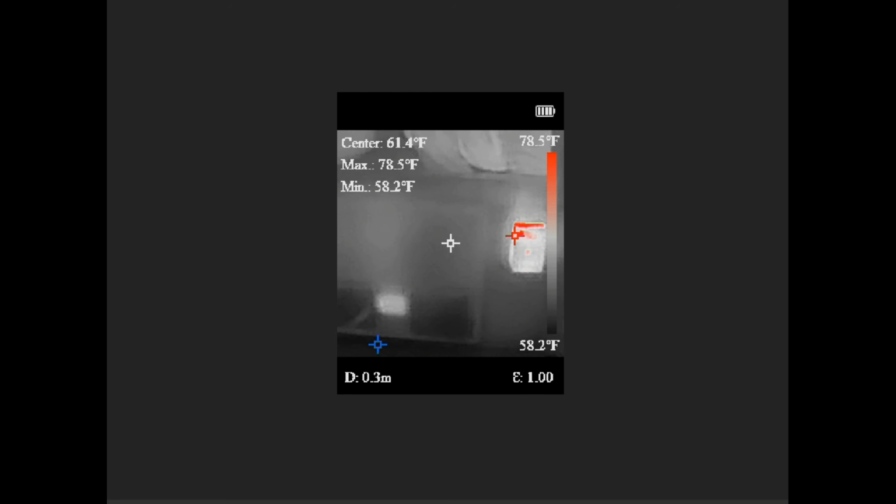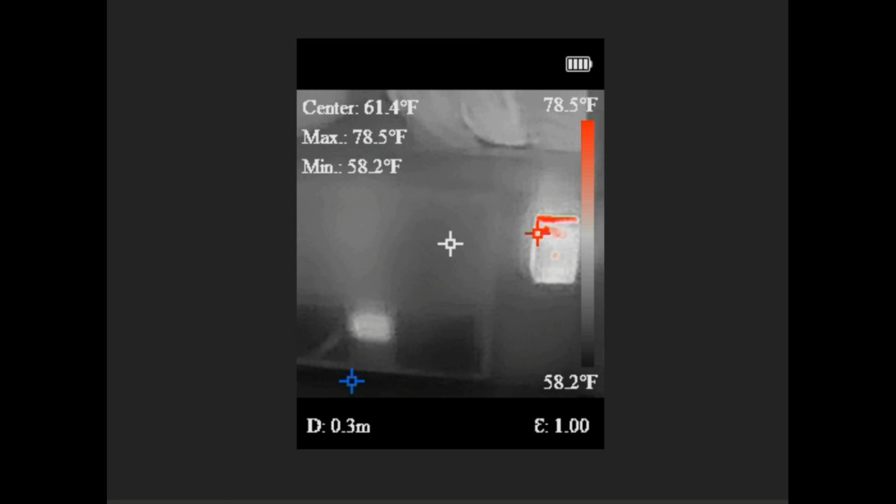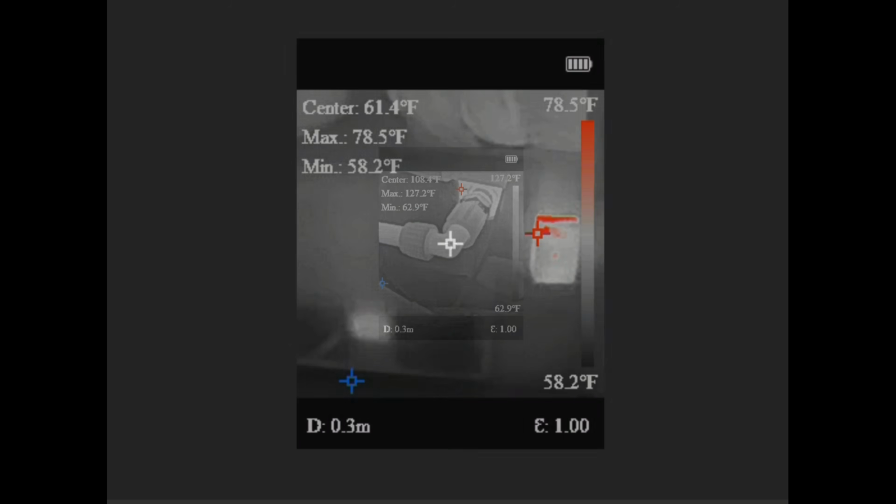And in this one, it's an image taken of my power center here. There's a little digital readout here, but over here is actually my propane alarm detector in the rig. And you can see it runs pretty warm up there where the detector is. Not overly warm, but it's showing a max of 78 Fahrenheit.